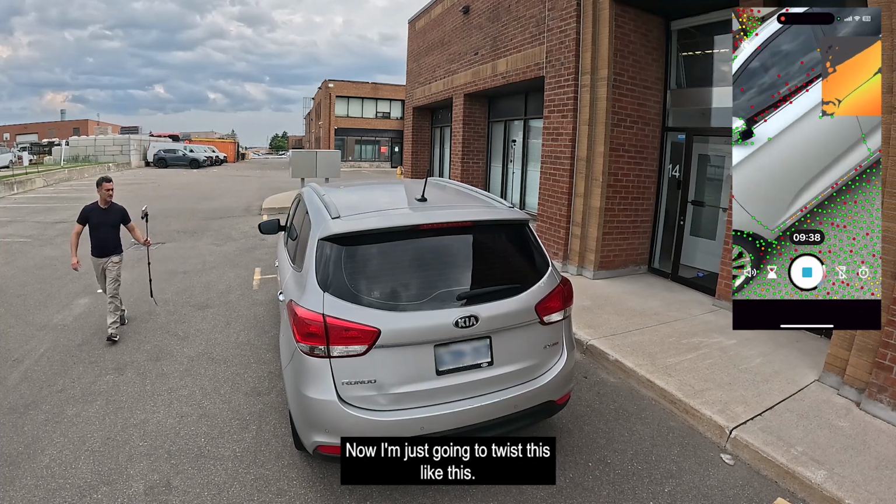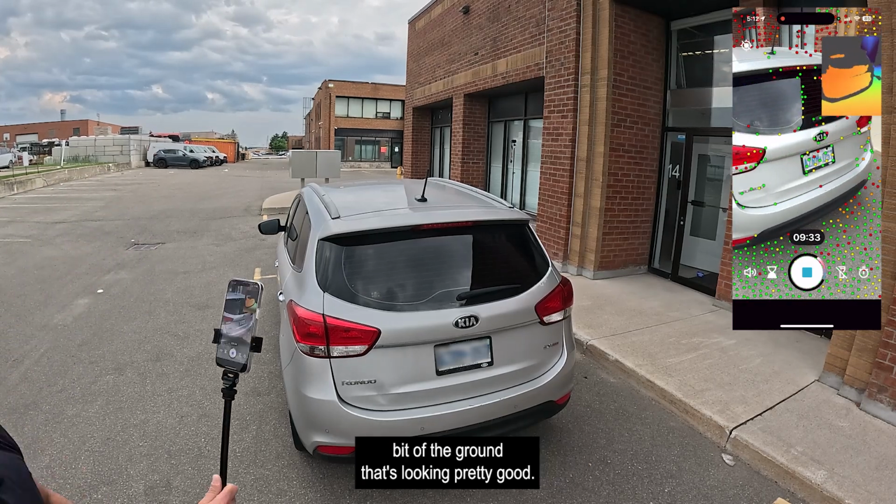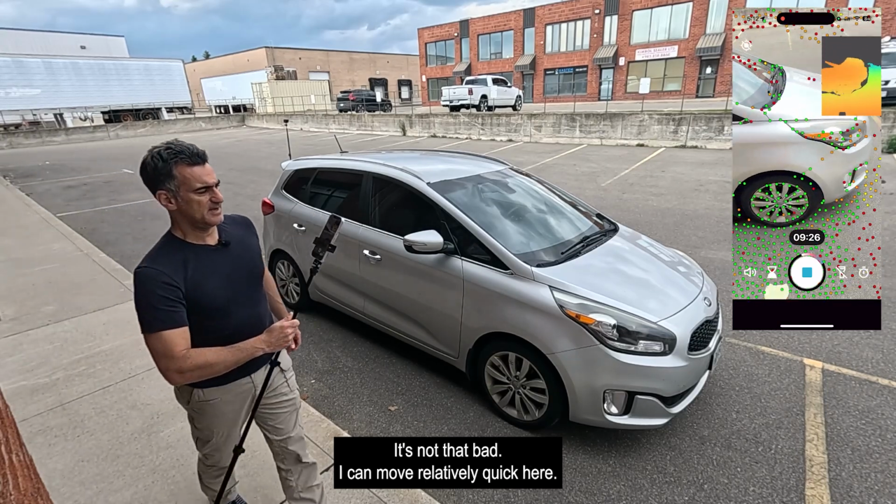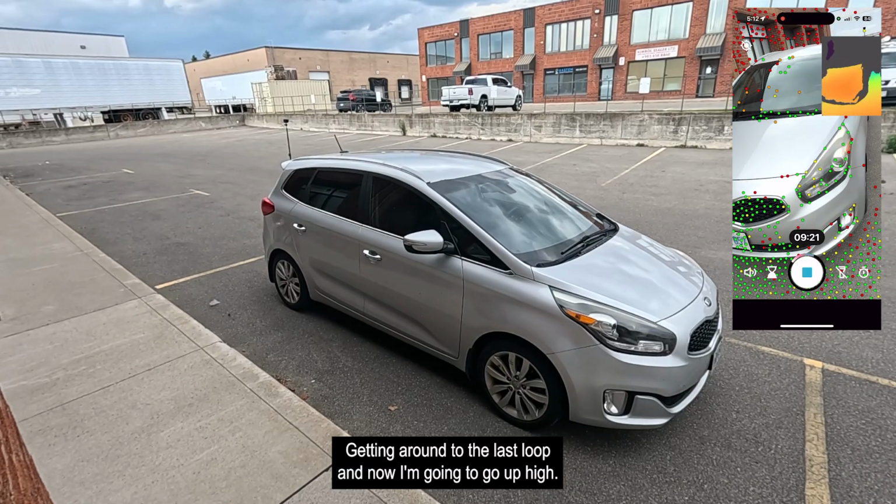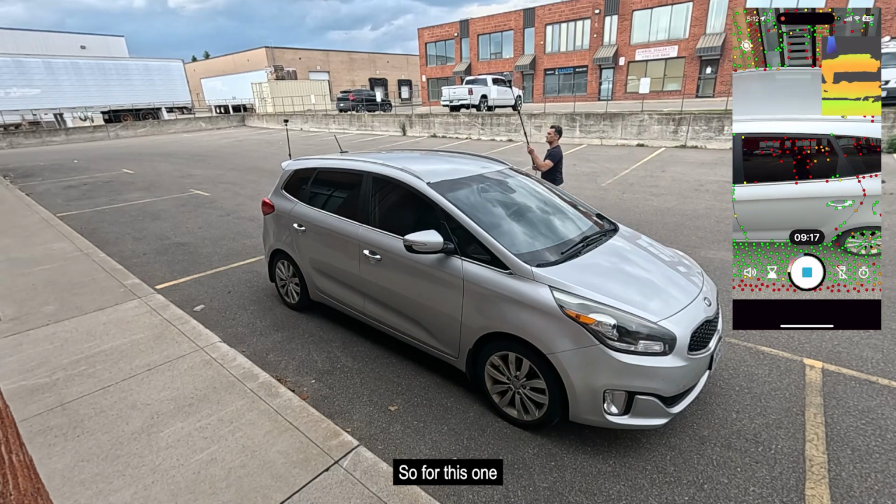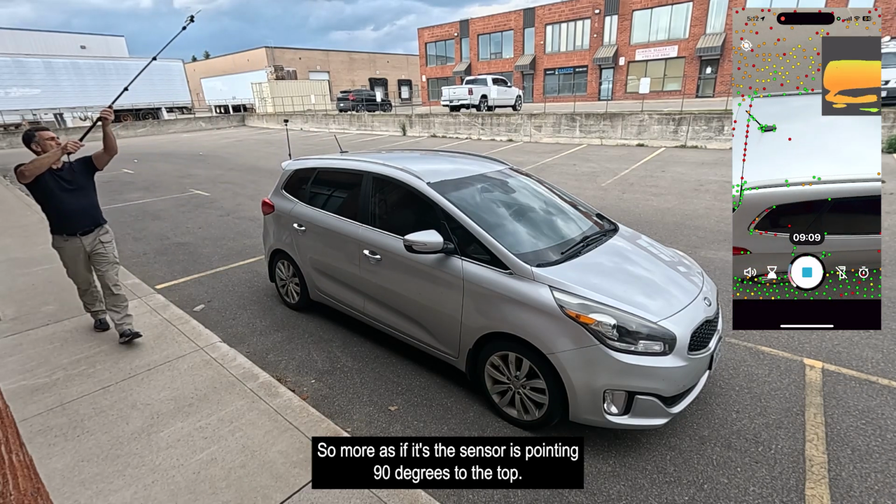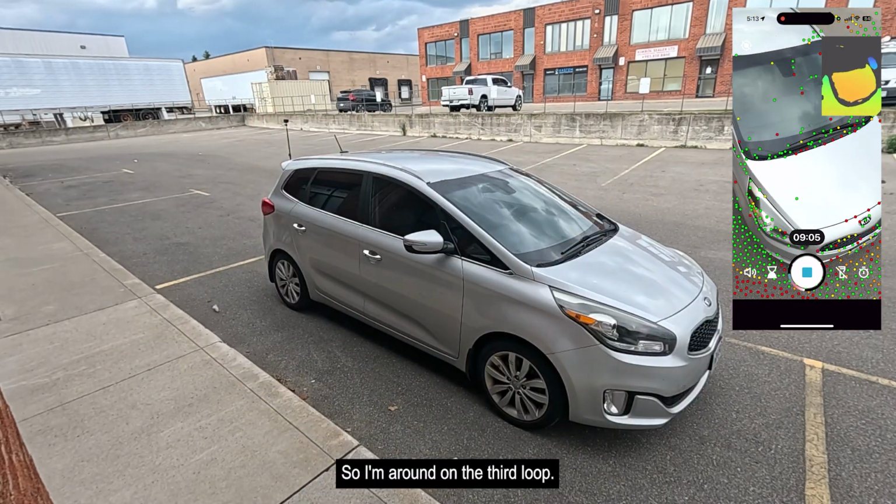I'm going to close that. Now I'm just going to twist this like this, and I've got the side of the vehicle with a tiny bit of the ground. That's looking pretty good. And you'll see that you can go pretty quick. It's not that bad. I can move relatively quick here. Okay, getting around to the last loop. And now I'm going to go up high. For this one, I'm going to try and get up high, but I'm going to point the device a little bit down, more as if the sensor is pointing 90 degrees to the top. So I'm around on the third loop.